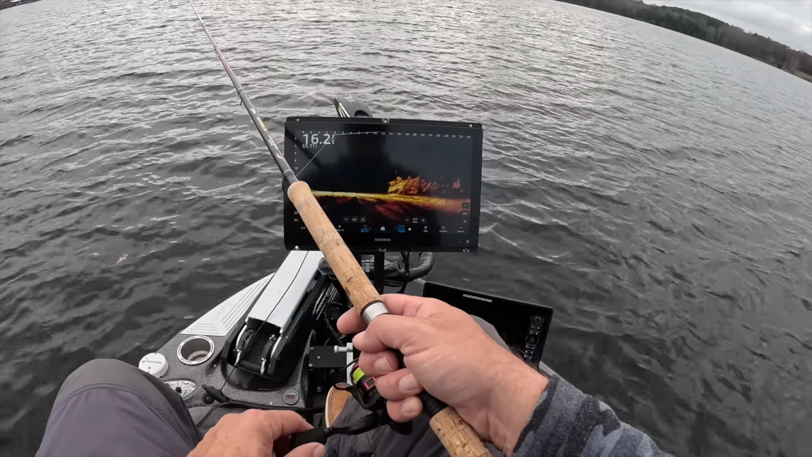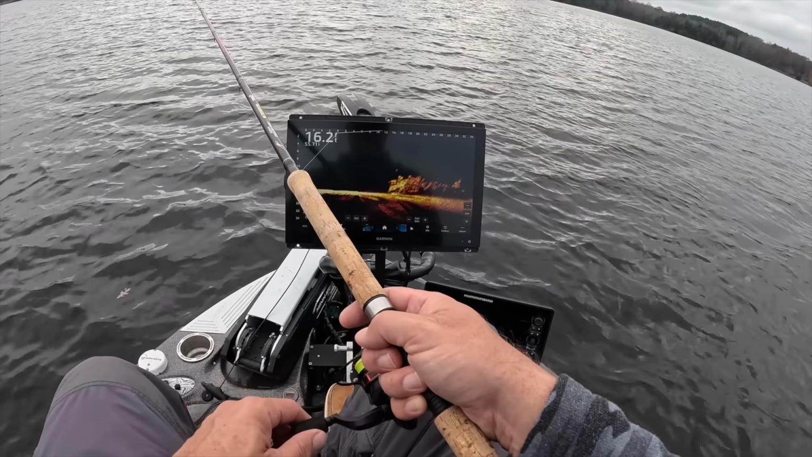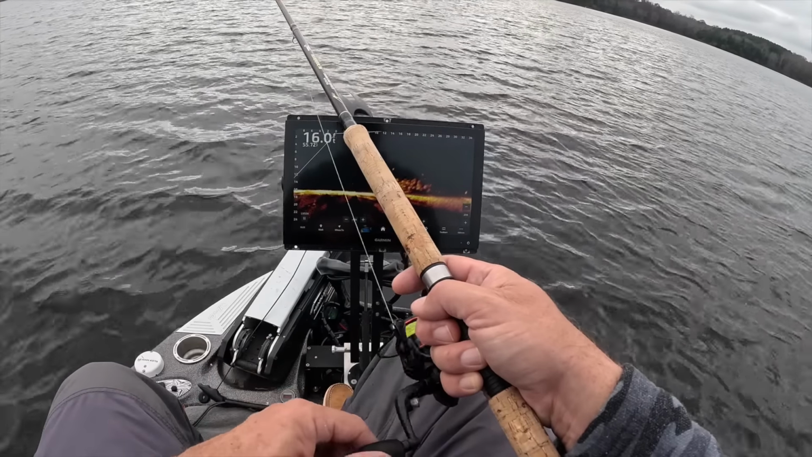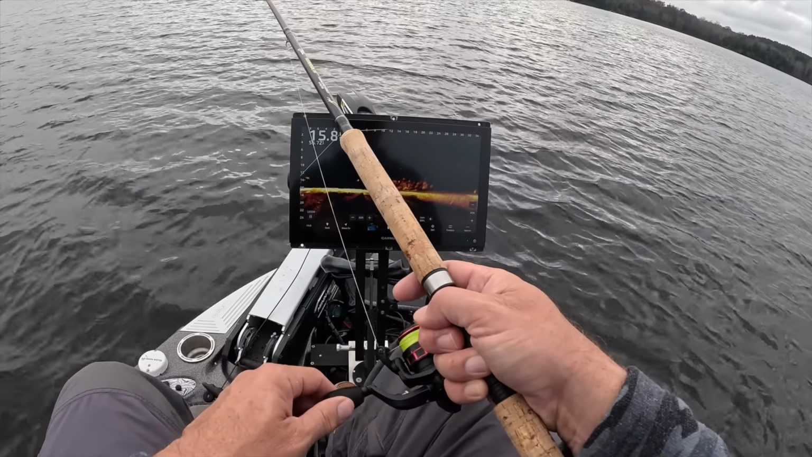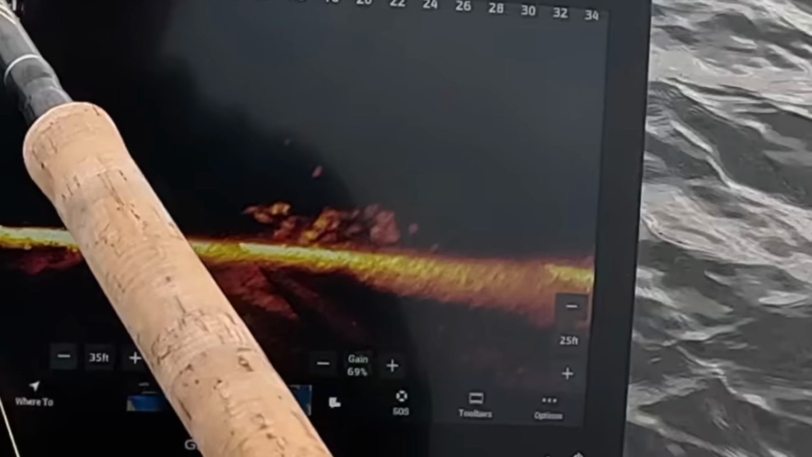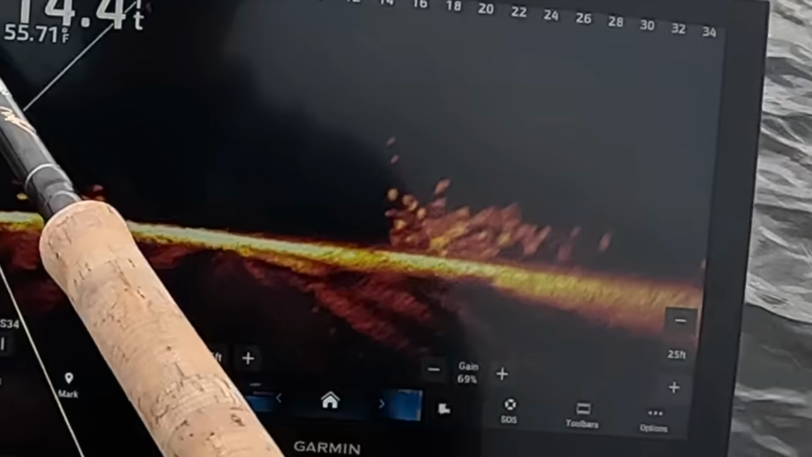Nice little drop right there. I am just gonna go nice and slow, waiting for some action. I see one moving below me, so I'm going to try to trigger him. And so he is triggered to me now. Nope, he's not. He goes right back. How about this guy that's making the turn here?